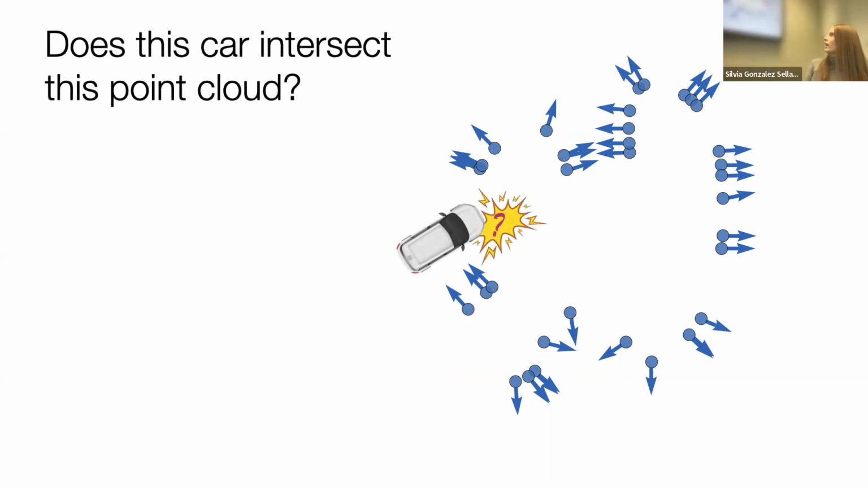So the question is simple. We have a point cloud like this. This is an oriented point cloud. So a bunch of points and a bunch of normal vectors. And my question is, let's put an object somewhere in the plane. Does the object intersect the surface described by the point cloud?